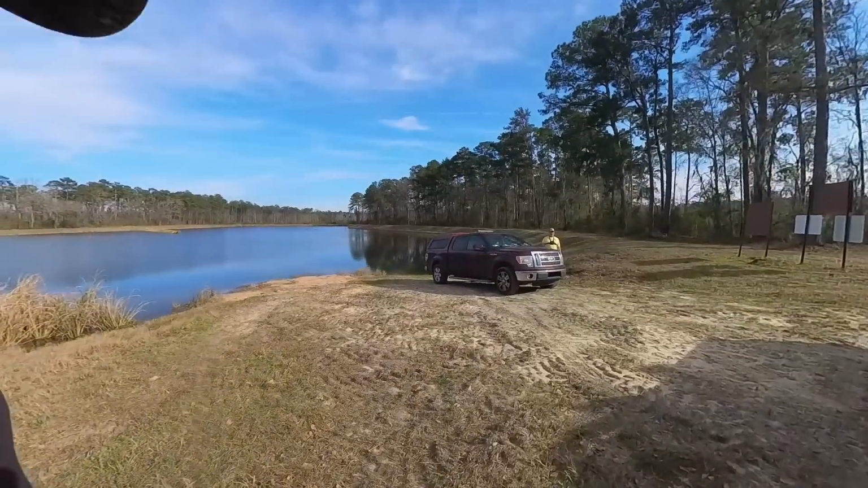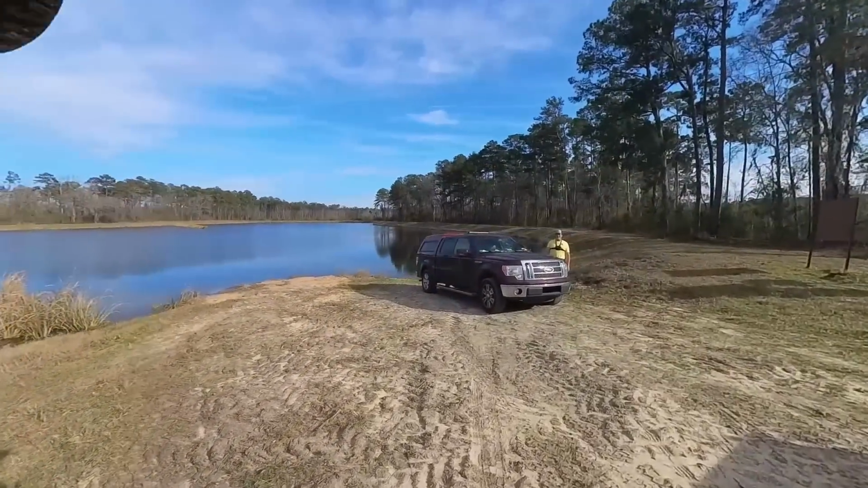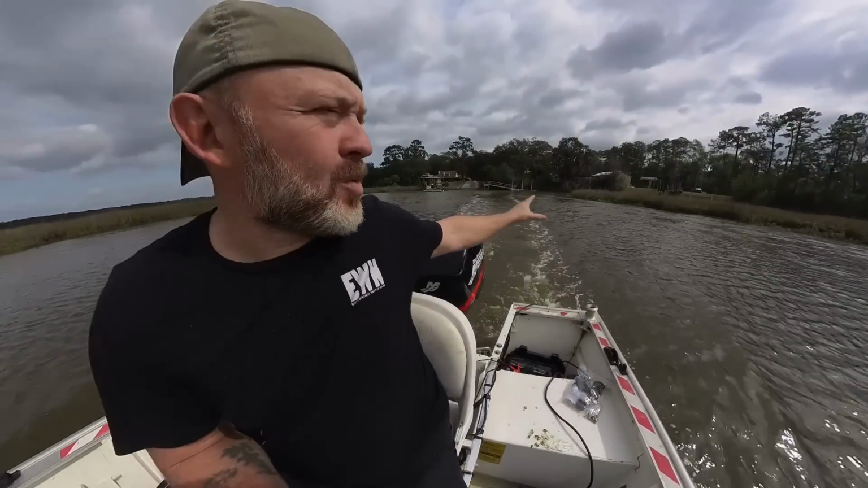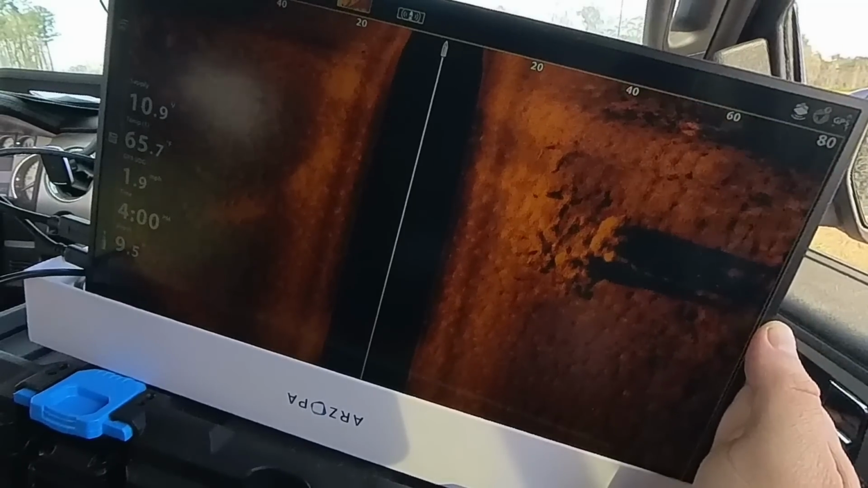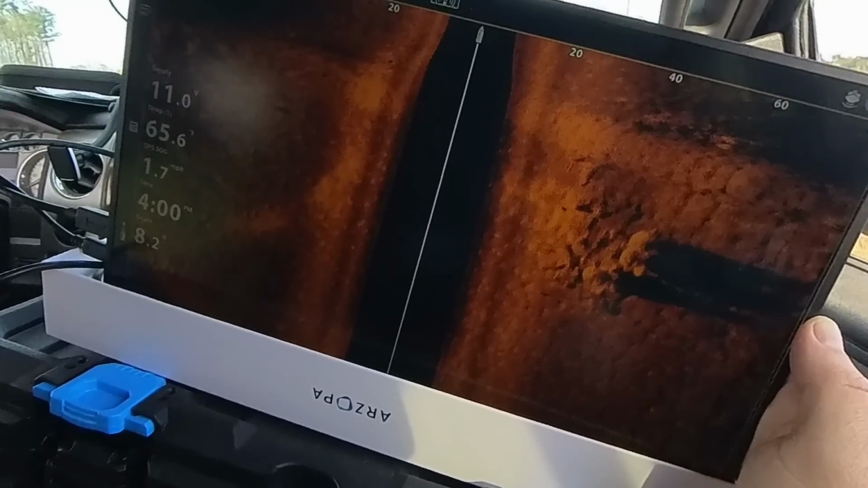But there is a sign that scares me. The tide is going out, so right now it is sucking all the water out that way, so the current is really strong right here. It's casting a huge shadow, like 40 foot. You ready to get this thing in the water?